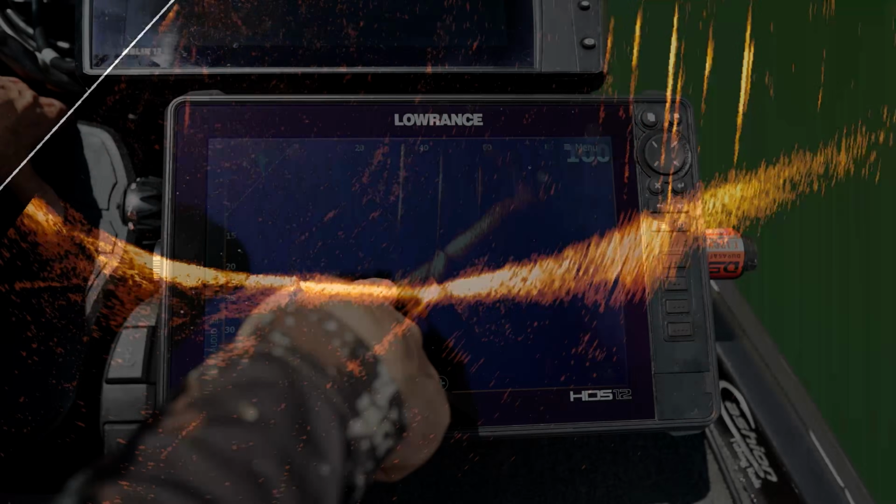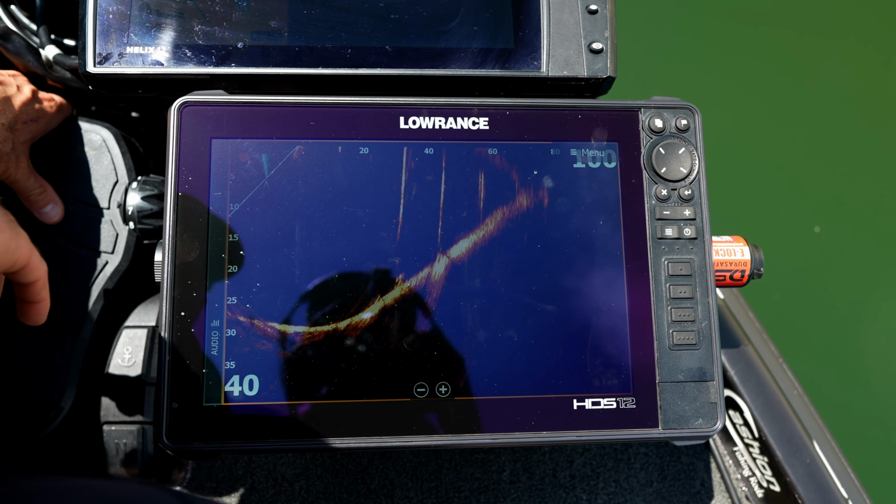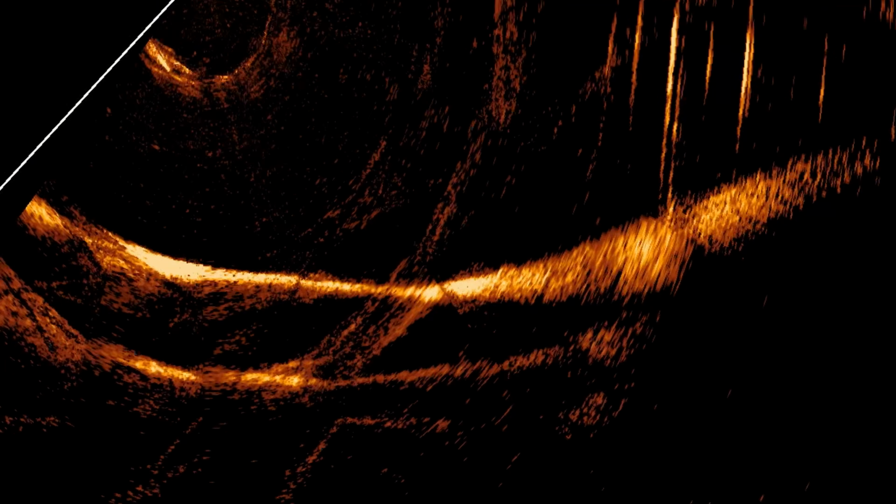But that's some pretty strong definition along the bottom of those dock pilings, and we're still 40 to 50 feet off. Yeah, that's still a pretty good look. There's a little wad of them right there. I mean, that's pretty strong, to be honest with you. They're both very good, but that's pretty strong on the side of the active target. I'm pleasantly surprised here so far.